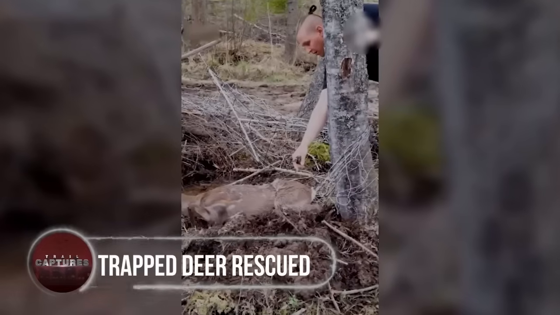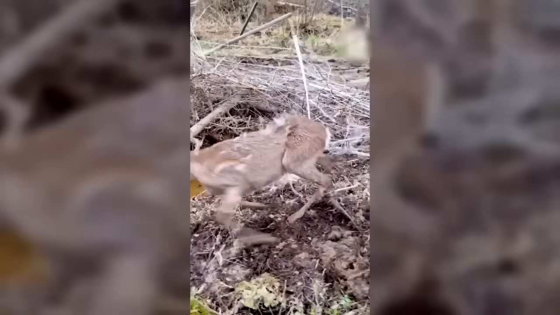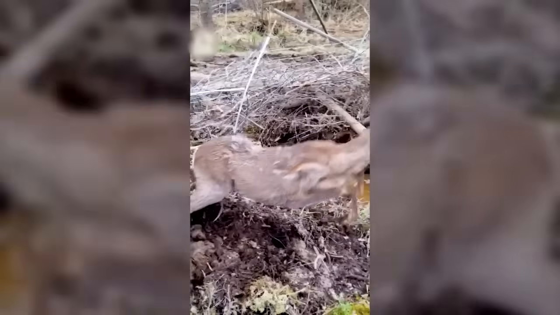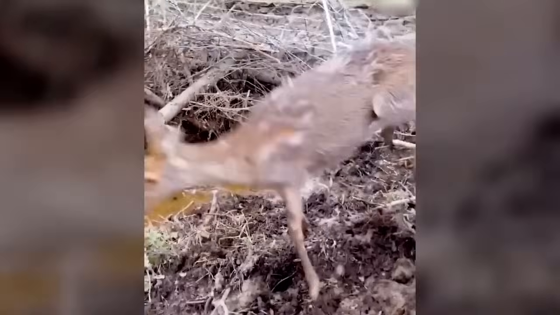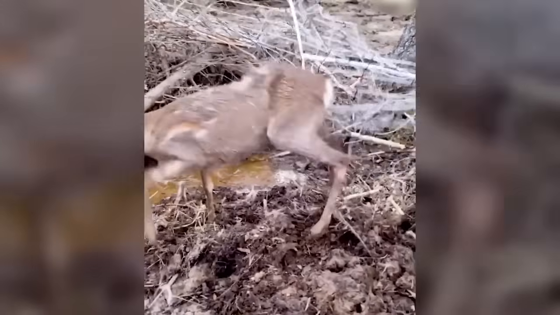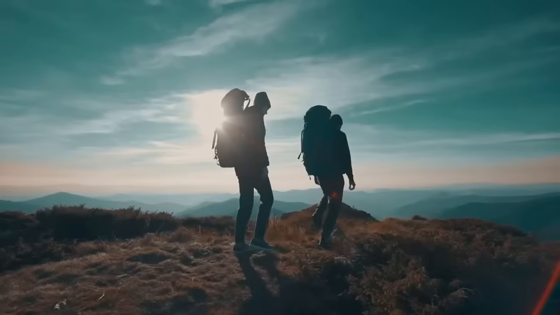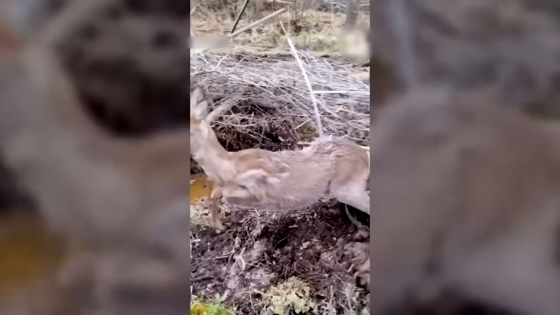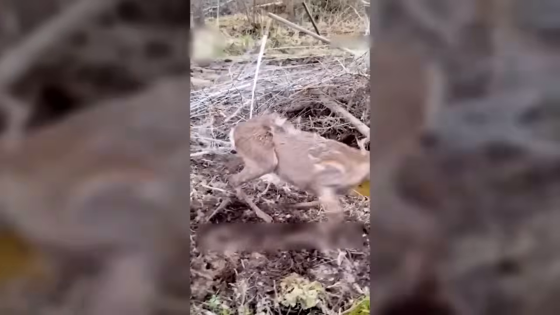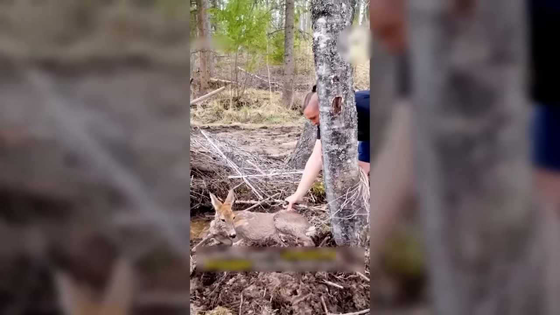Trapped deer rescued. In a remote forest, a helpless deer found itself entangled in a fence, screaming with exhaustion. Fortunately, a group of hikers stumbled upon the distressed animal. Despite their attempts to help, the deer remained frantic and agitated, posing a risk to those who tried to intervene. One of the hikers retrieved a clipper and carefully cut the wire to free the deer. Despite their untiring efforts, the fence still clung to the deer's leg, continuing to trap it. The compassionate hikers persisted, eventually granting the deer its freedom.